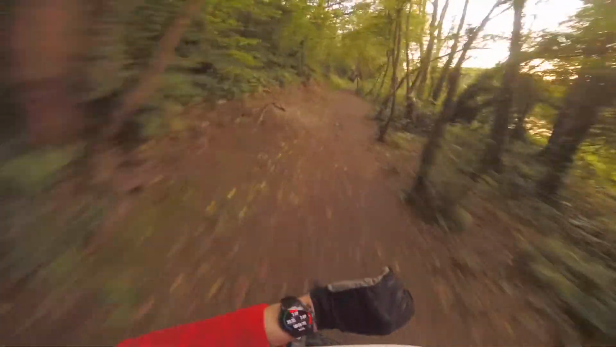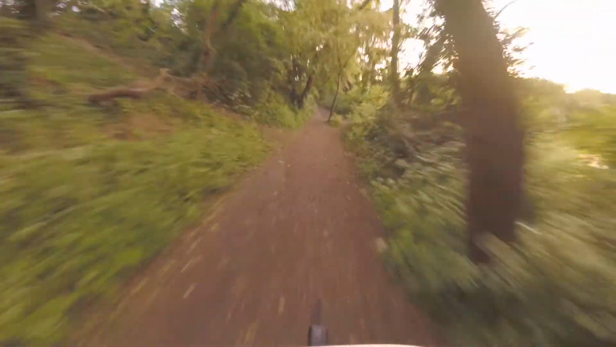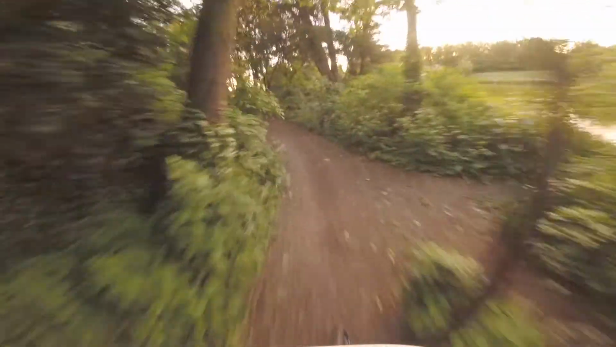Seven kilometers in. Full battery still. Roots. Mud. Splashy, splashy.